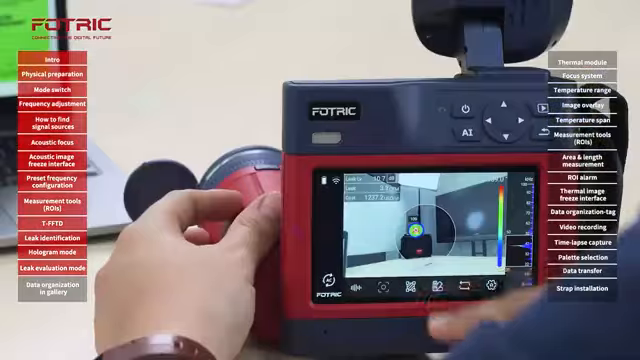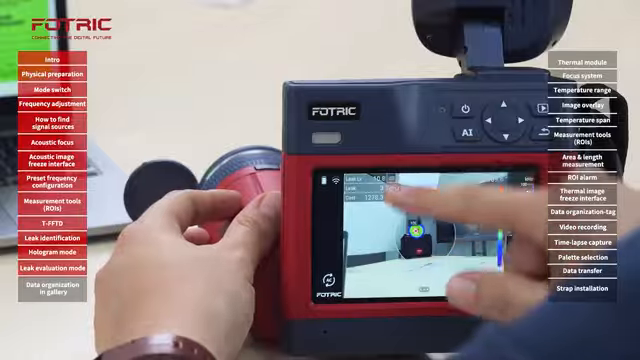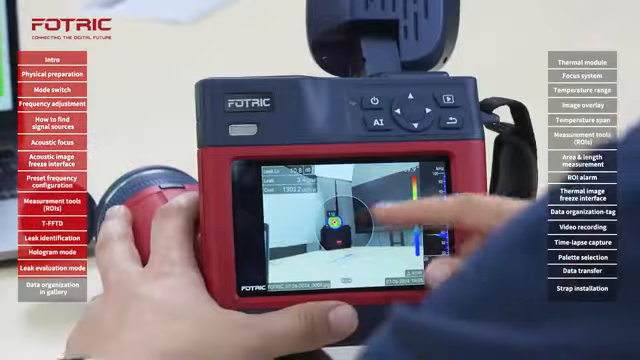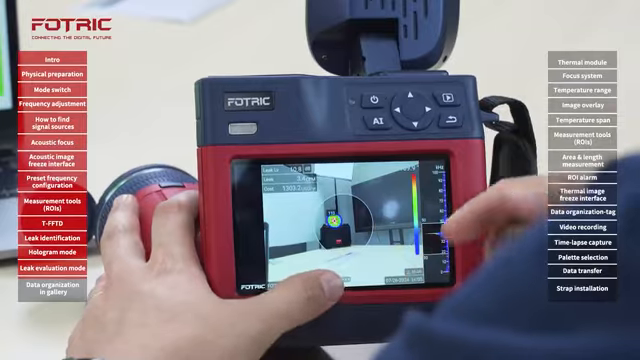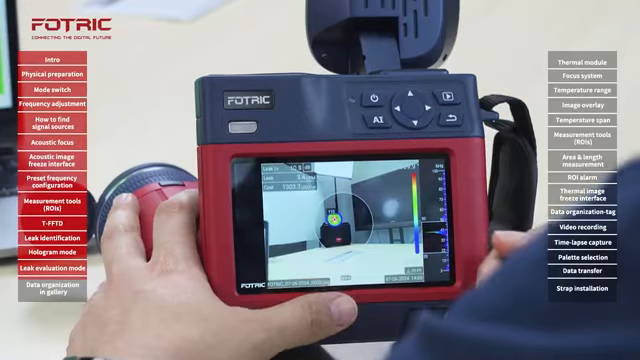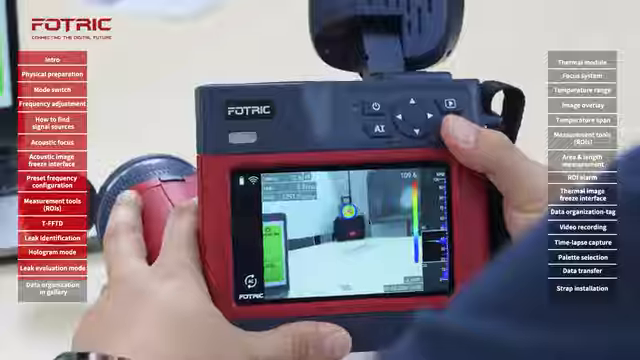To prioritize the order of leaks that will be repaired in the plant, I will go to the leak evaluation mode, set up the parameters as we learned earlier, and take the picture of the leak. I have taken a picture of a leak. I want to link this to a specific asset, compressed air line, or to a specific leak repair request. Once the picture is frozen, let me just redo it.